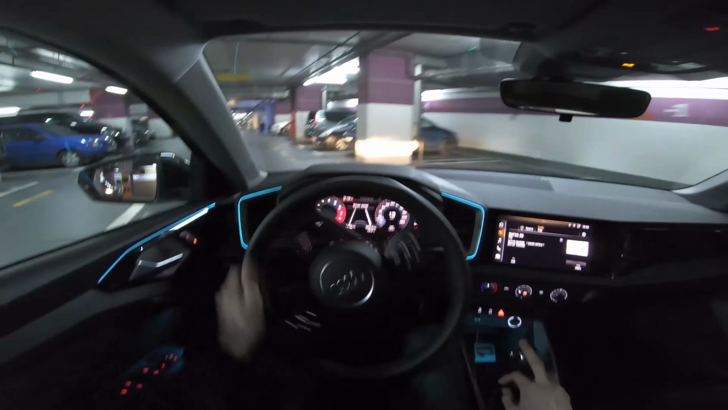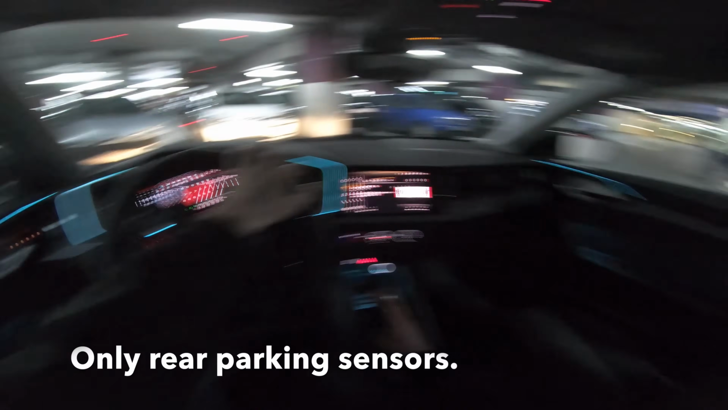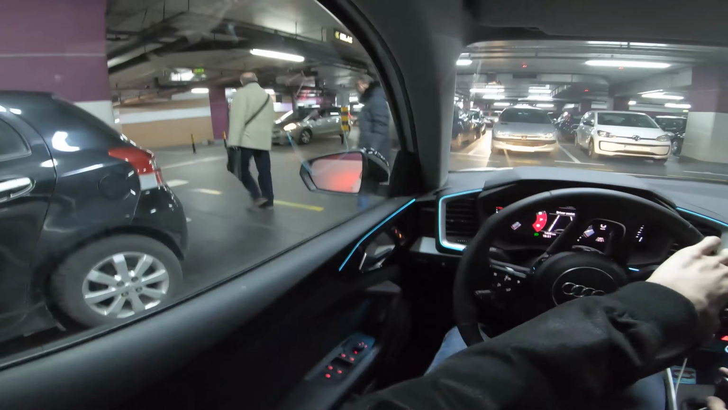Guys, always park in reverse if you can, because it's safer for you to exit, especially when there's space. See, this car has acoustic sounds when parking. What I dislike is it doesn't have a mirror that dips, so I really have to come close to see how close I am.